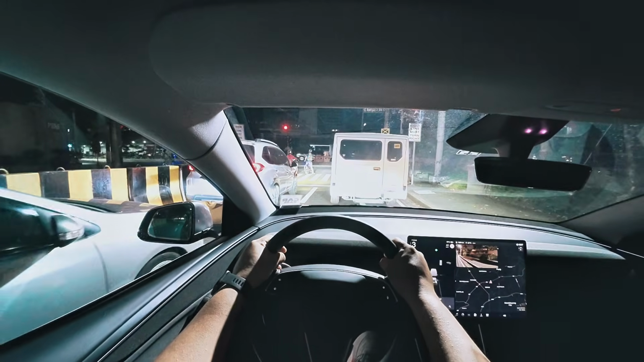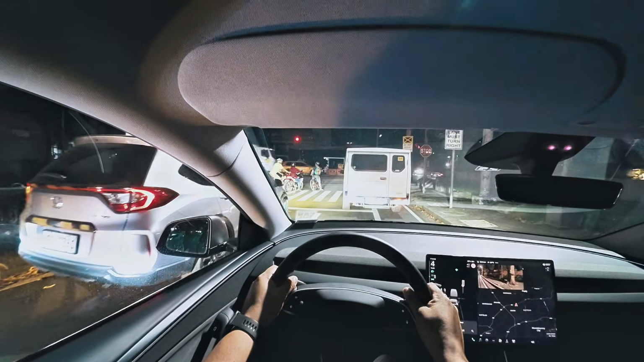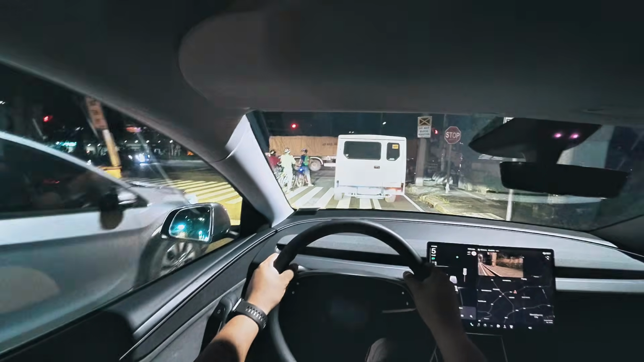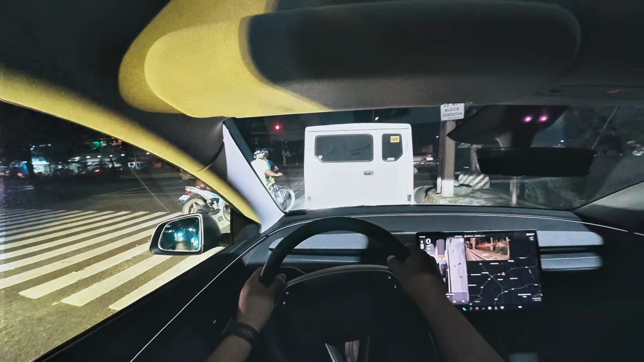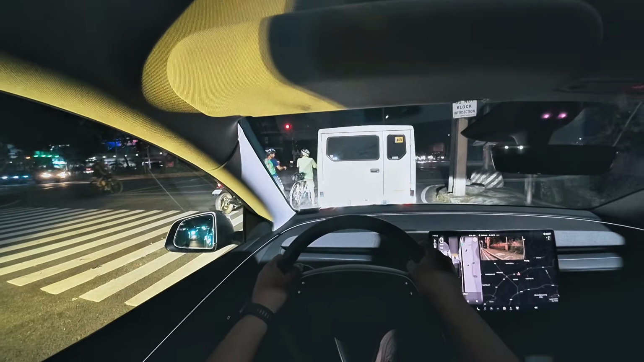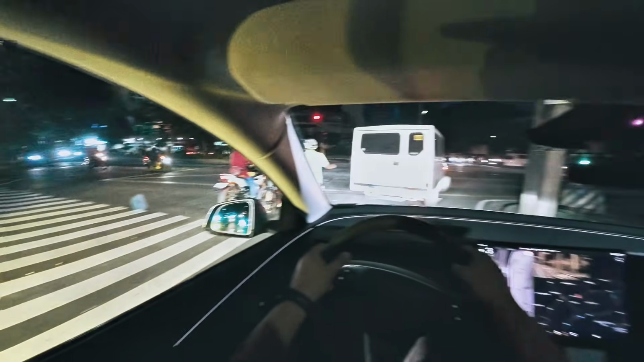So you could get a Tesla Model Y rear-wheel drive and spec it up with a special color, let's say red, and give it 20-inch alloy wheels, and then it's going to be at the same price as the Tesla Model Y all-wheel drive long range. Priorities. But anyway, you get options. That's what's important to me.